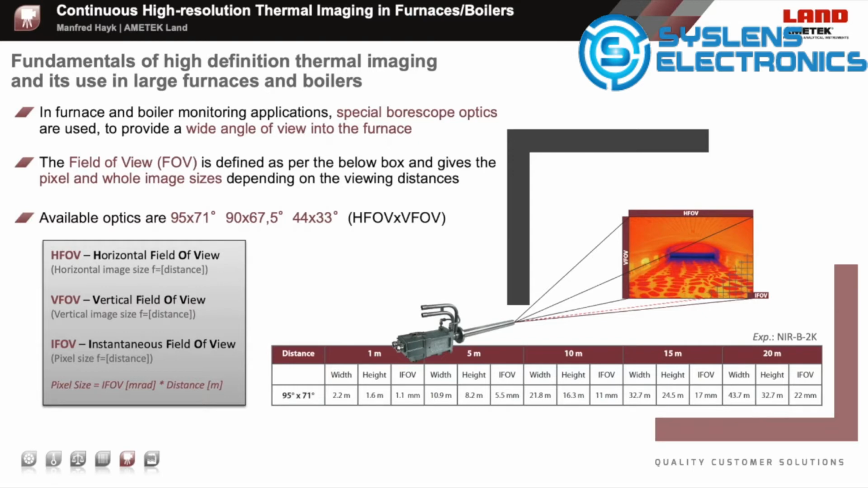These are the main specifications describing the camera optics and image sizes. The horizontal field of view is given in degrees opening angle in horizontal direction, for example 90 degrees. The vertical field of view is given in degrees opening angle in vertical direction, for example 67.5 degrees.